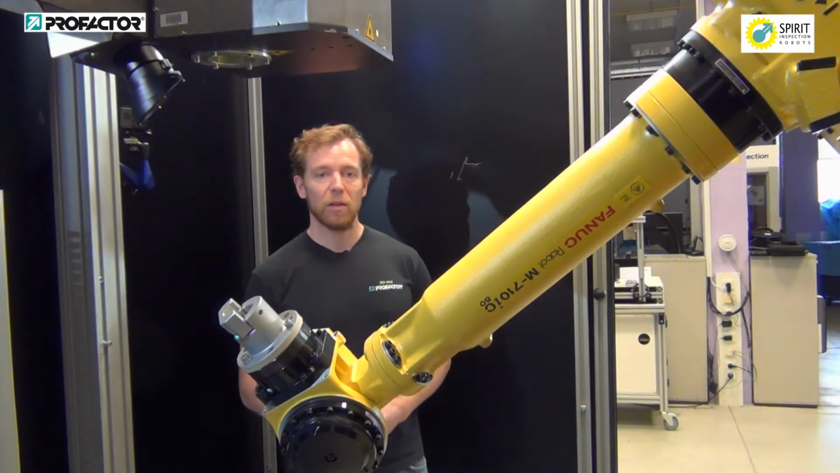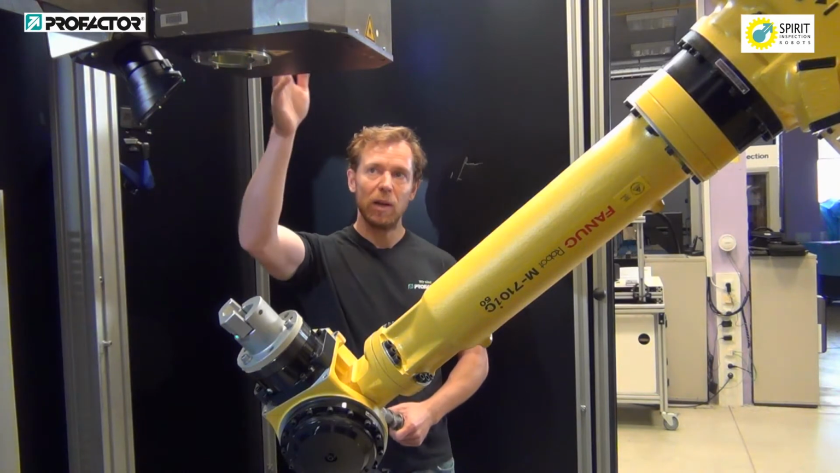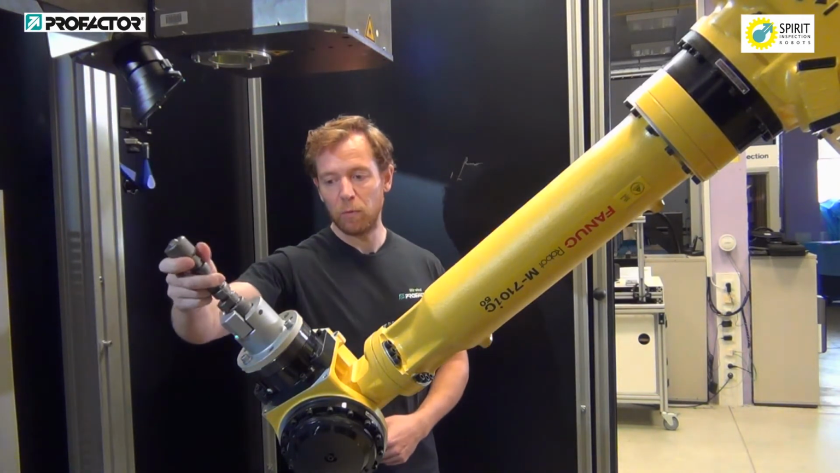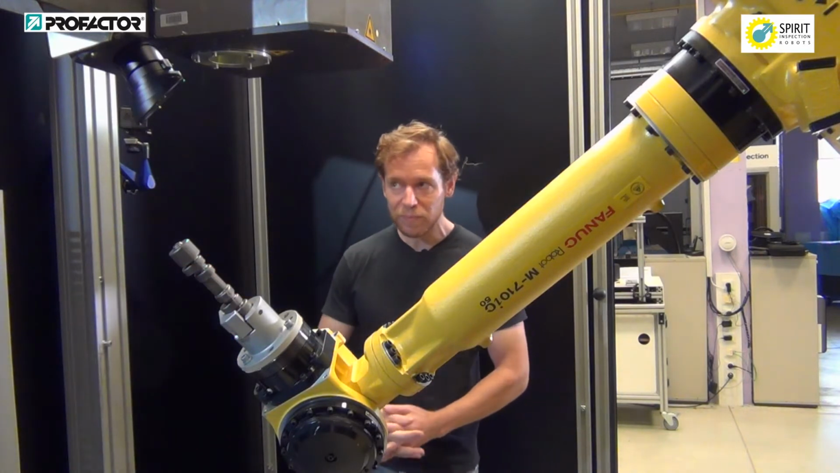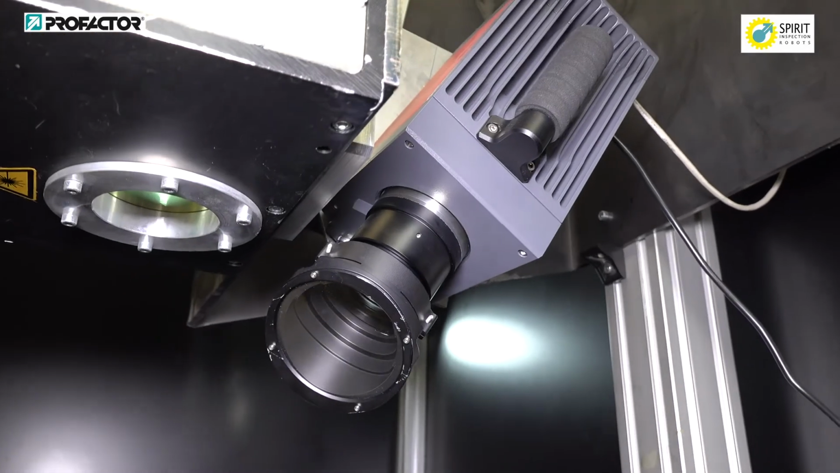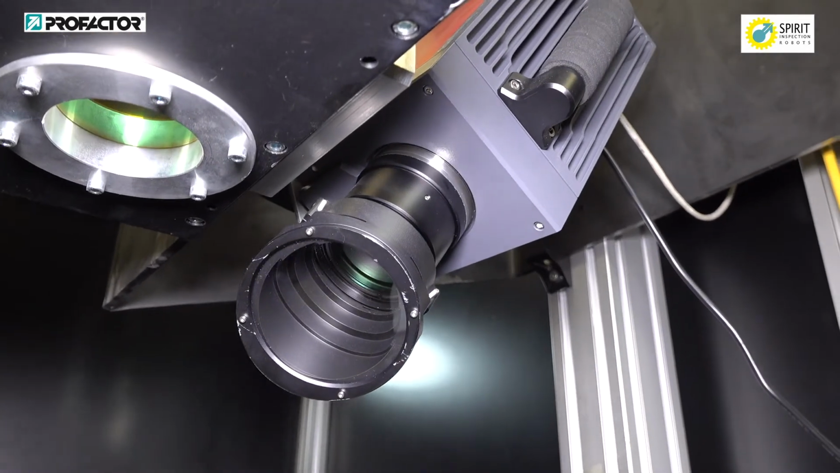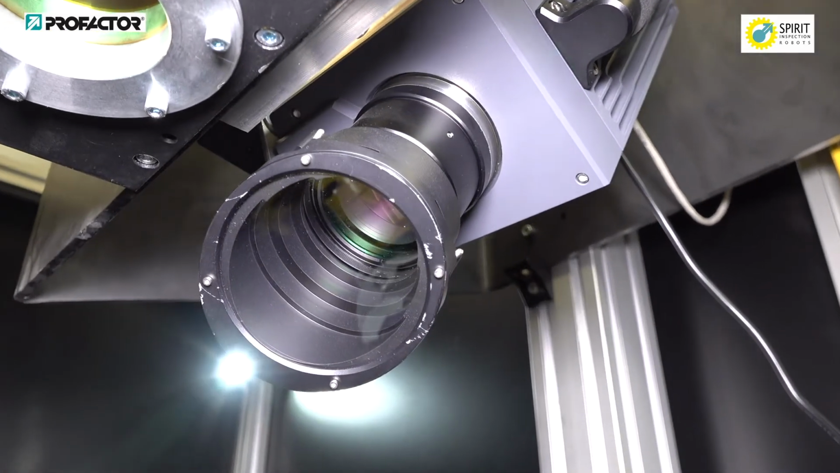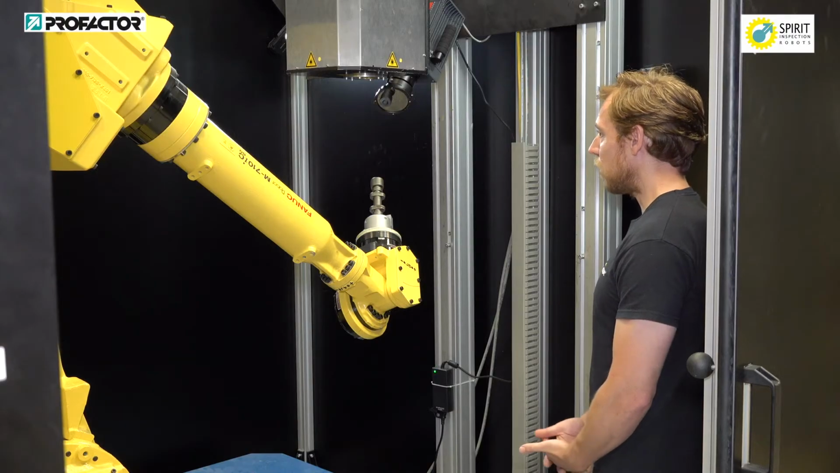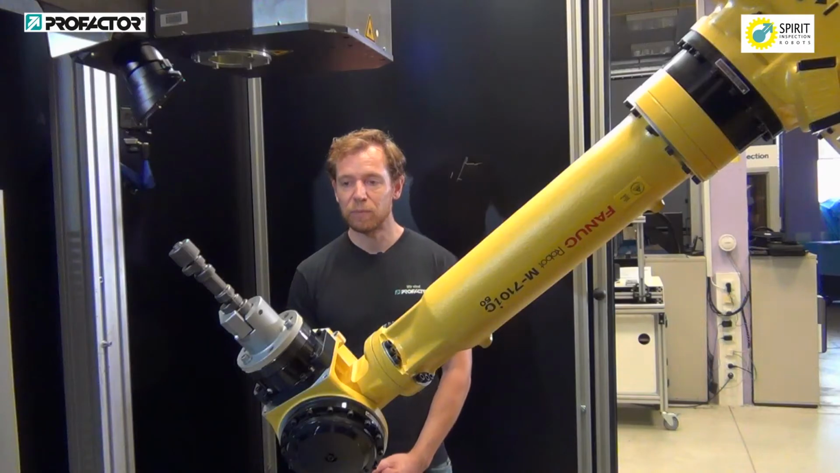At use case 3A, the camera as well as the laser is fixed and the part is moved by a robot. The camera is provided by Infratech and provides frames at a rate of 151 images per second and has a resolution of 640 times 512 pixels.